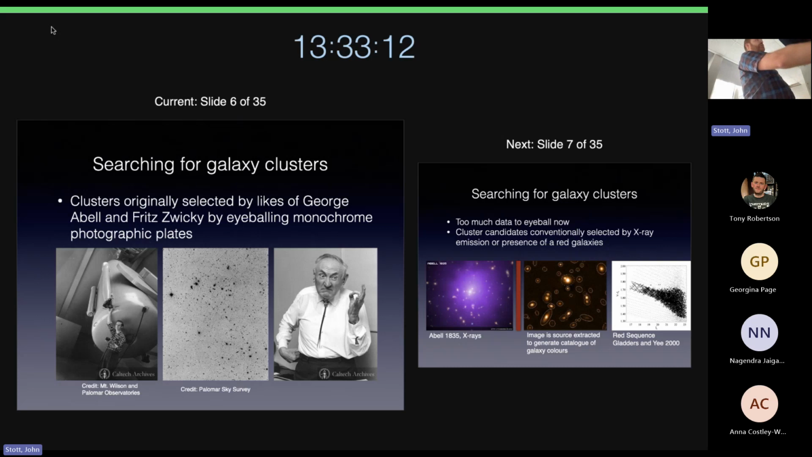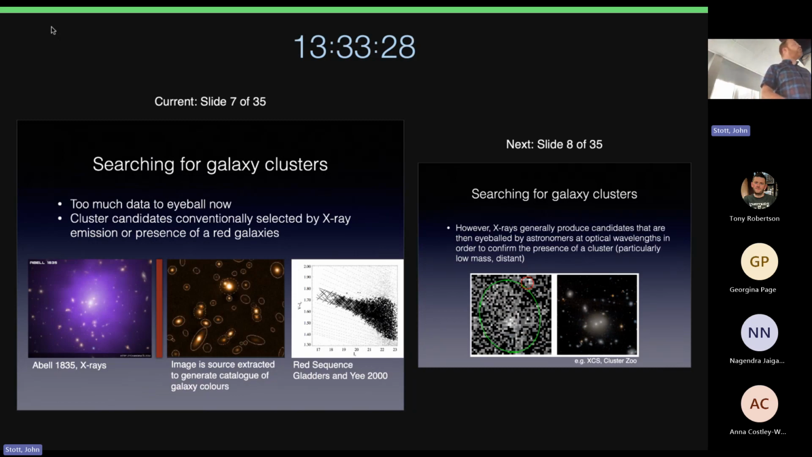But what they used to do is eyeball monochromatic photographic plates to look for overdensities of galaxies. So they'd look here and go, oh, that looks like a collection of galaxies, which we don't see down here, and therefore we think there's a cluster there.